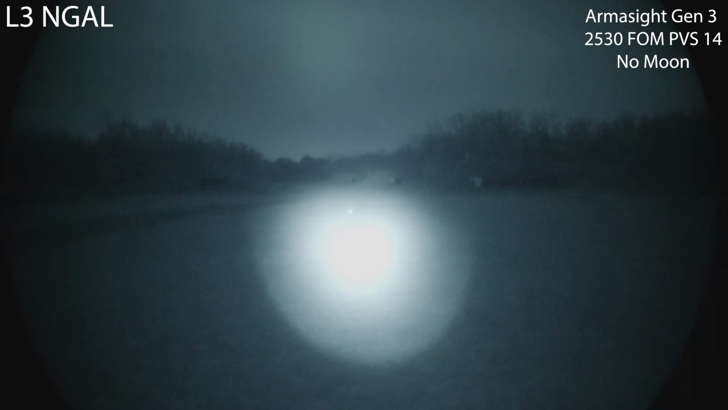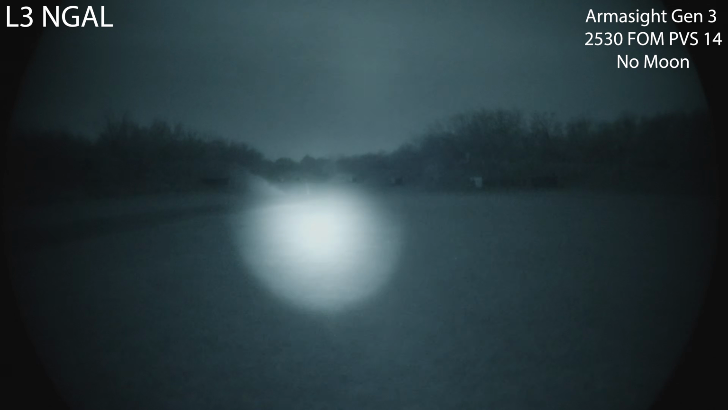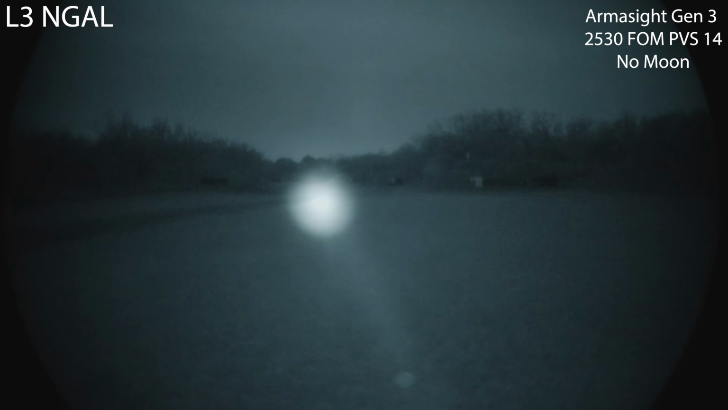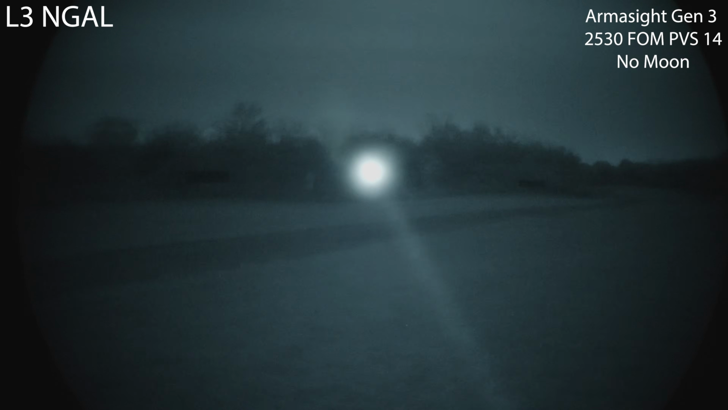I'm going to put that diffuser over that laser, kind of get an idea. And let's go ahead and narrow. So definitely can see those 500 yard targets. No problem there. Way too bright up close.